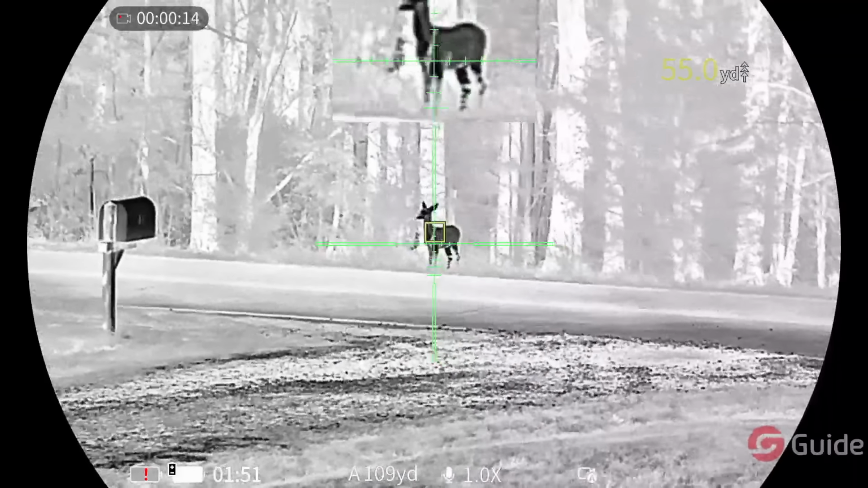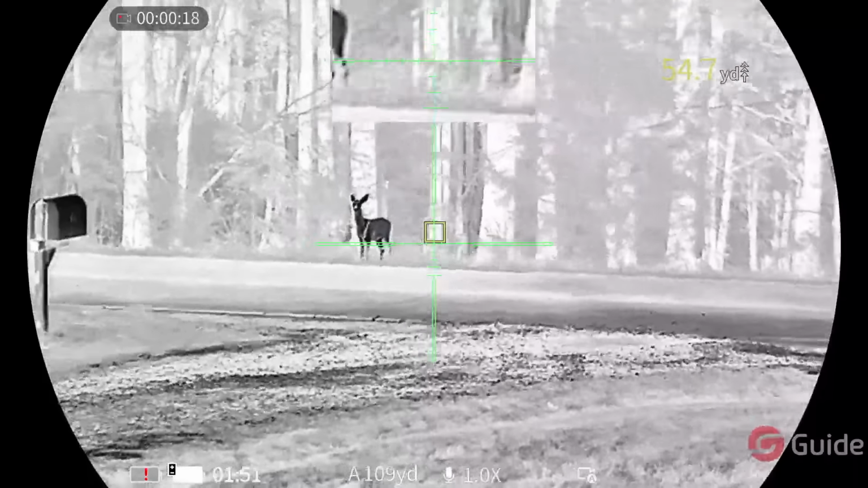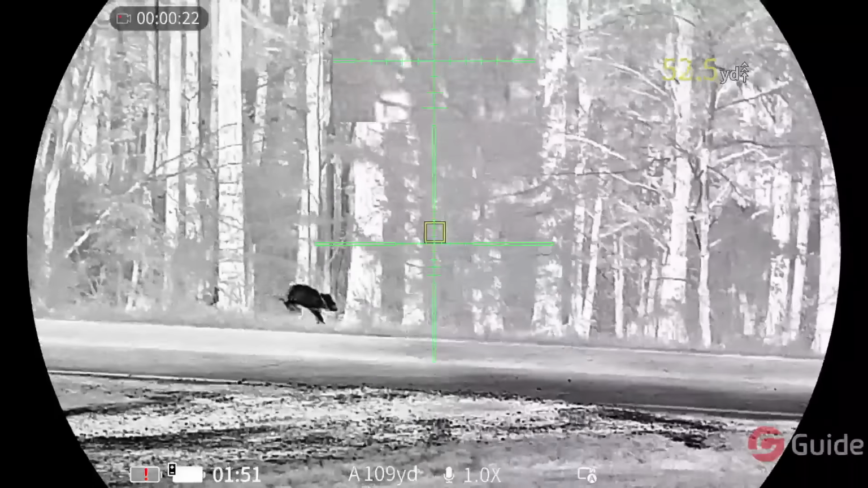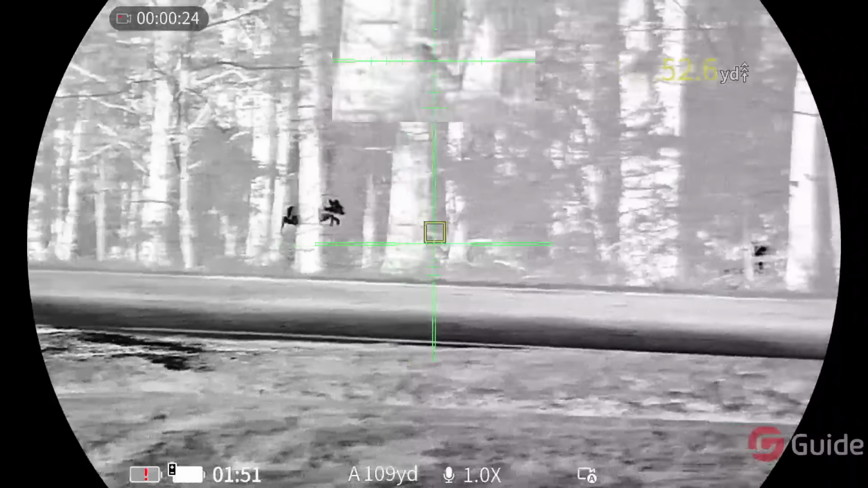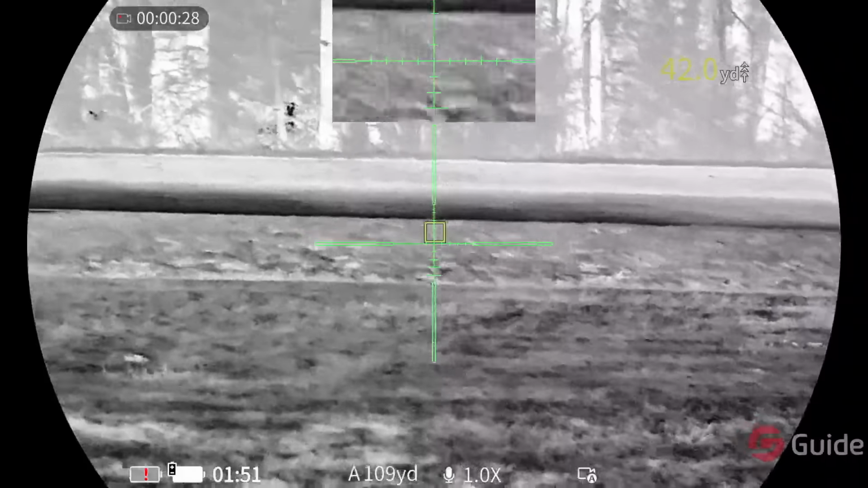So you've got to take the pros and the cons, because again, some people don't mind having their eye up against this little cushion here. For me, I've grown accustomed to having my eye far enough away so that I'm not up against it. That's what I enjoy, that's what I'm comfortable doing, and that's what I prefer.